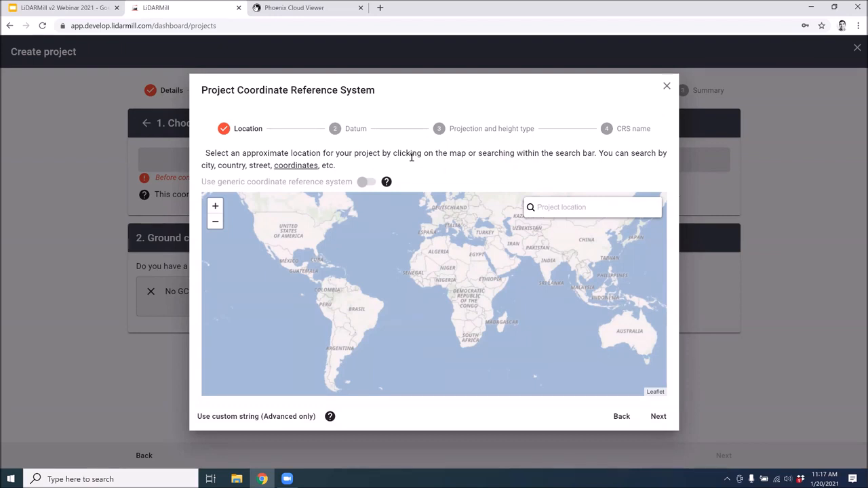Then we're presented with a map. This is for selecting the general location of our project. That general location is going to be used by the wizard to make sure that the CRS details that we specify make sense for the location that we're surveying. So there's a couple of ways to check or to set a project location.